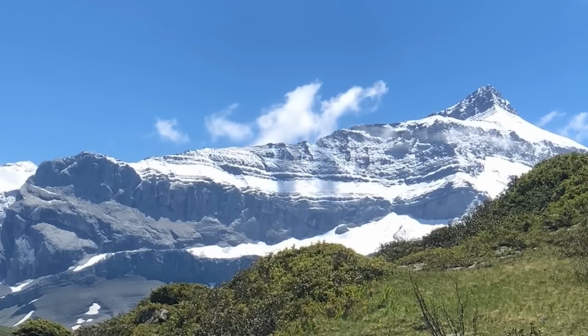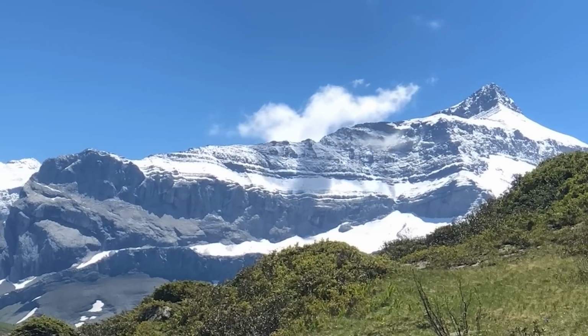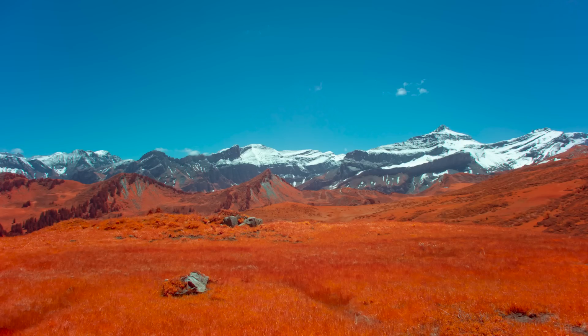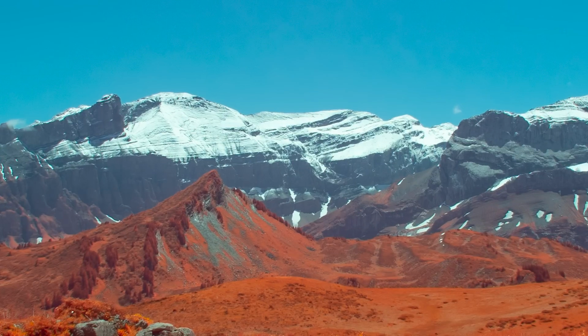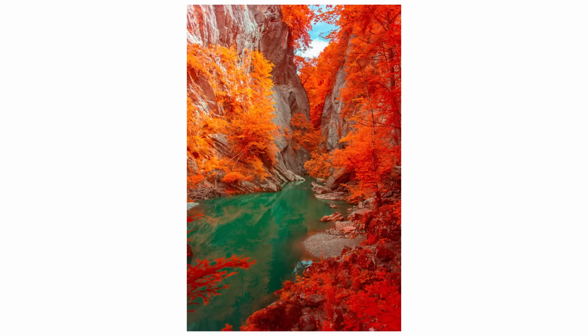Snow and ice will follow the same principle as waterfalls. If it's white in normal light, it will also be white in infrared. The contrast between the vibrant jade-colored water and the rocky walls creates something unique.